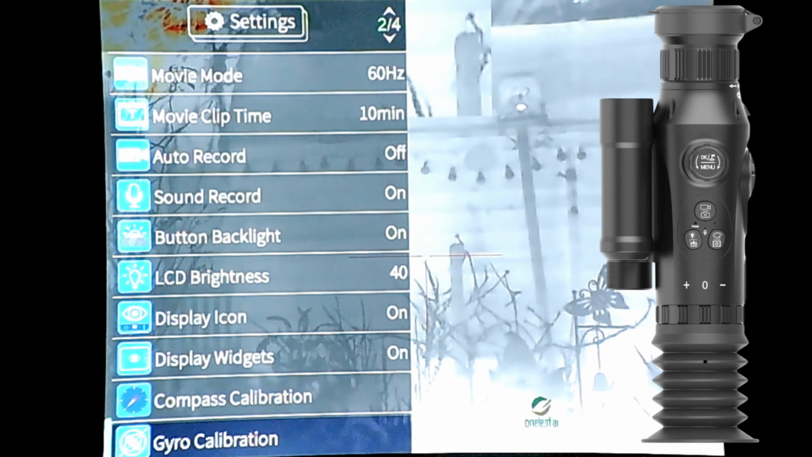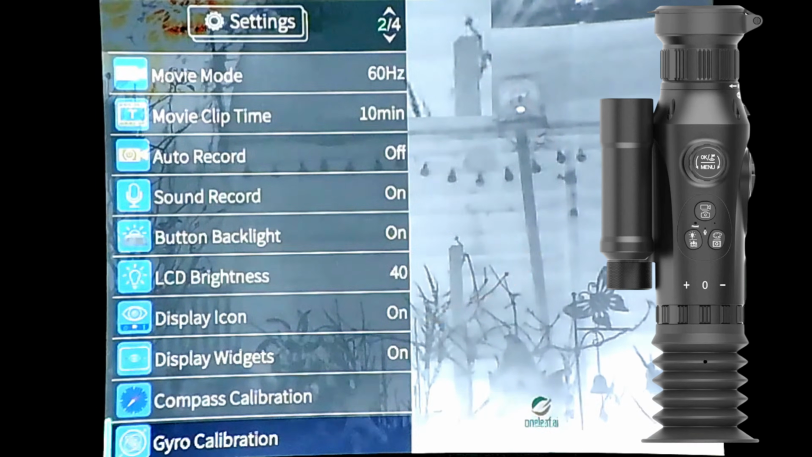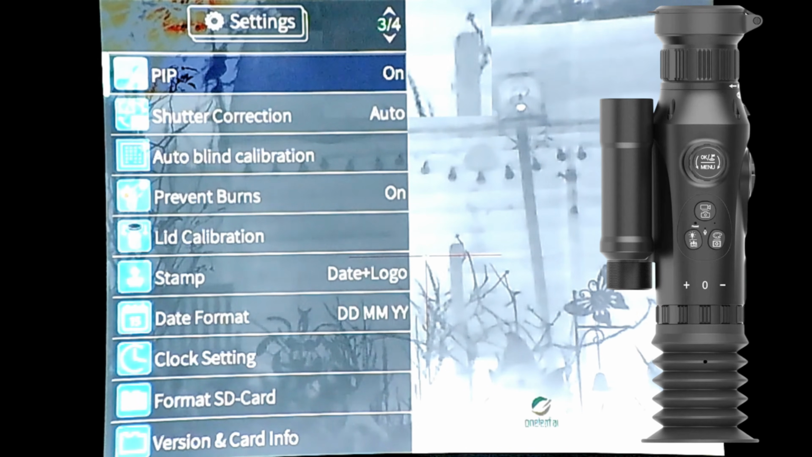Then you've got your gyro calibration. Same again. You're following instructions on that. You just keep it steady on the worktop, and then when it's happy, you get a solid line again. It's already calibrated for the gyro. So when you're looking up trees and things like that, it will adjust on the shot zero. You've got picture in picture. I've got it on at the moment.